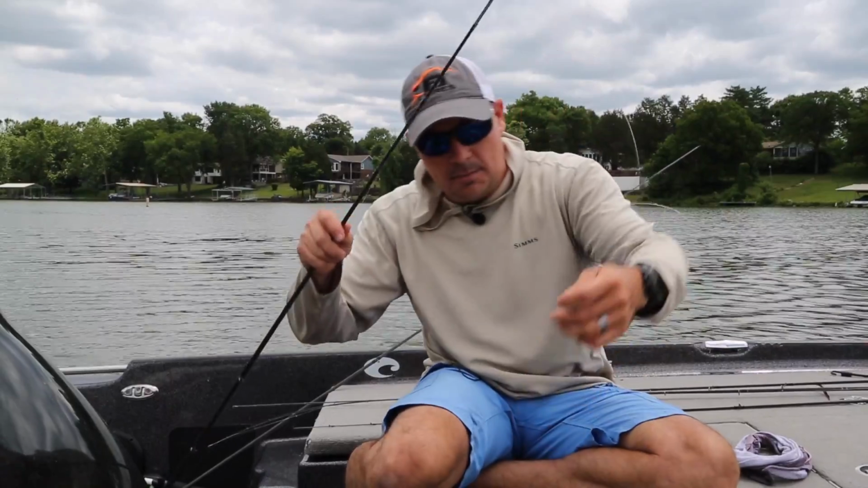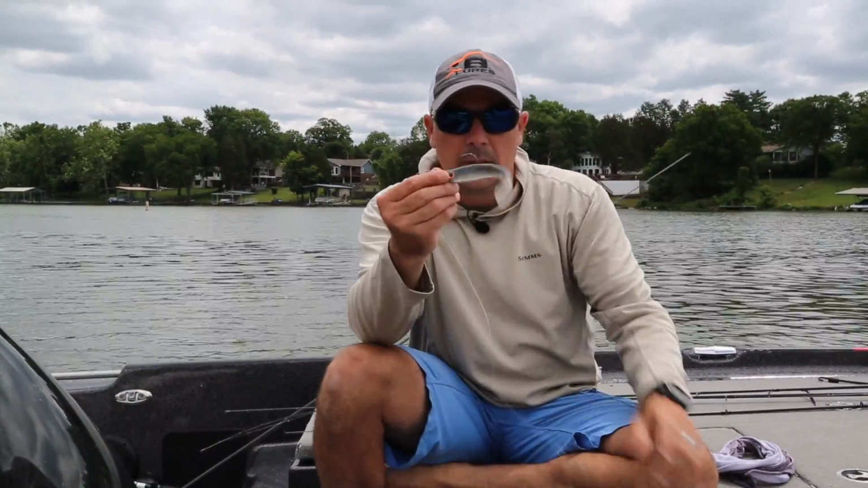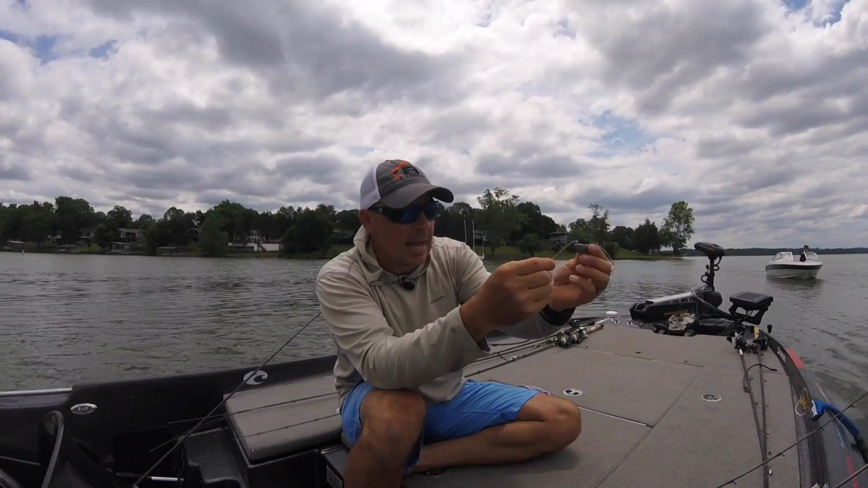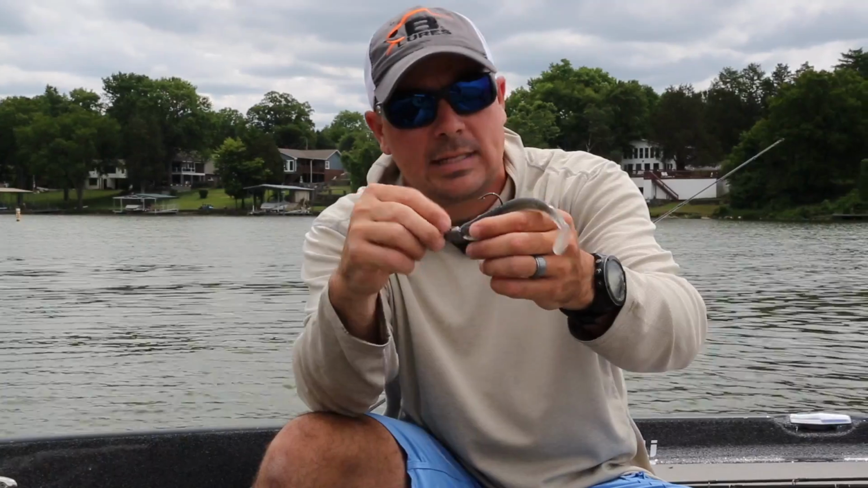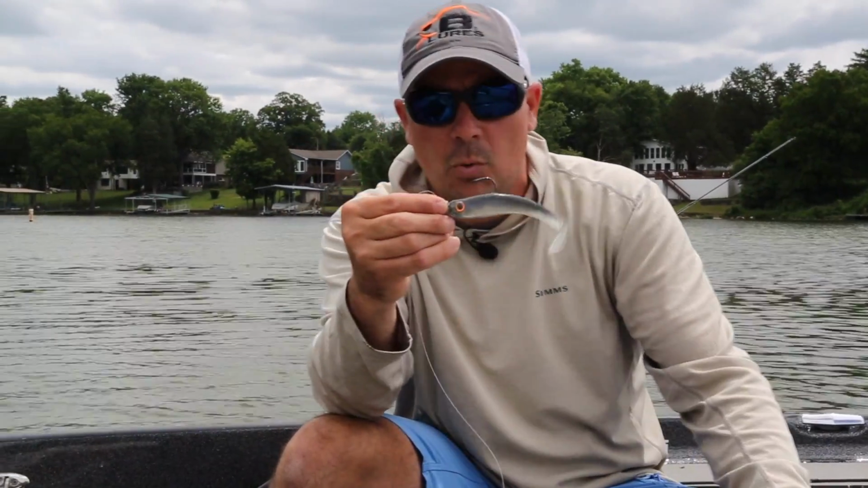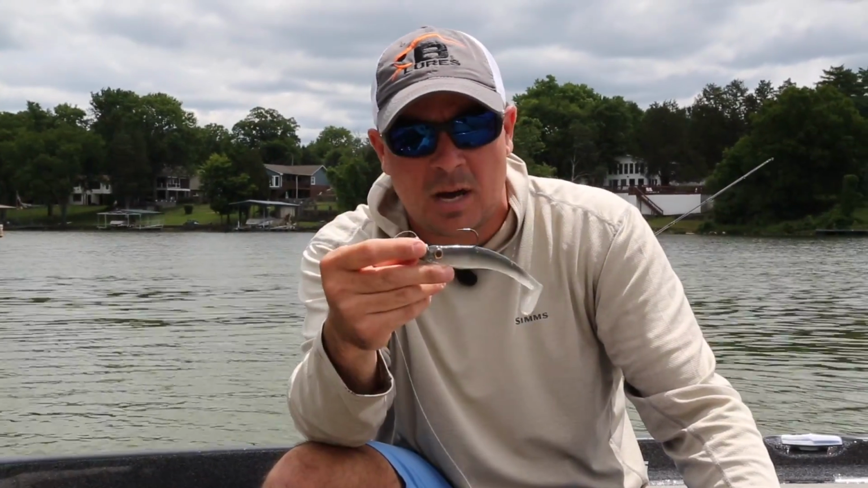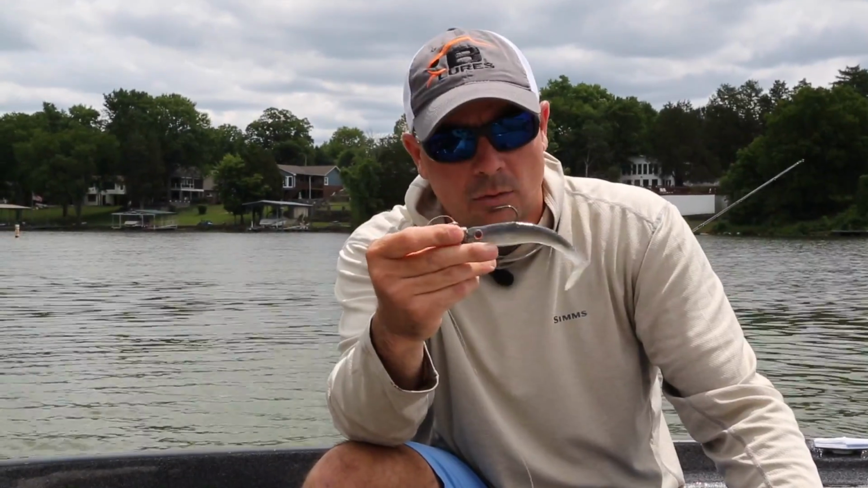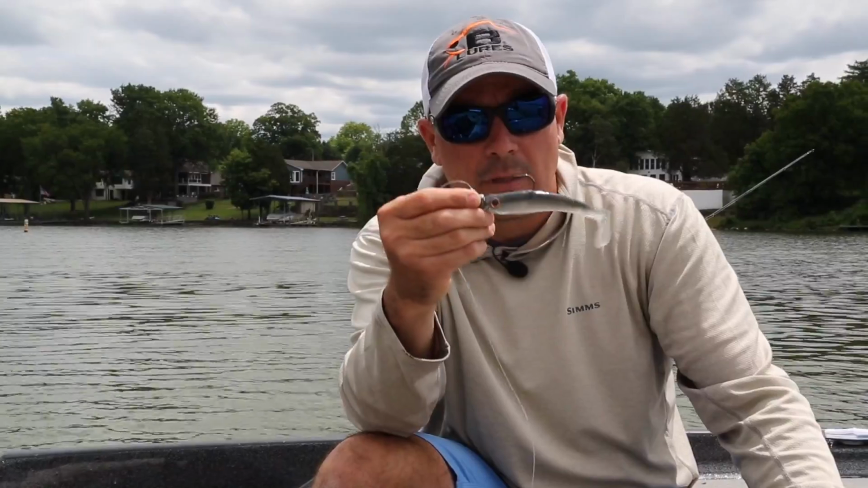Another great bait that is highly productive on the river ledges in the summertime is just your 5-inch swim bait. I've got it on a 1/2 ounce head. Generally that's plenty of weight for any depth down to about 15 foot of water. What we're gonna do is we're gonna cast this bait out, literally let it go to the bottom. Once we're on the bottom, barely turn that reel handle. Key with this bait is that we maintain bottom contact throughout.